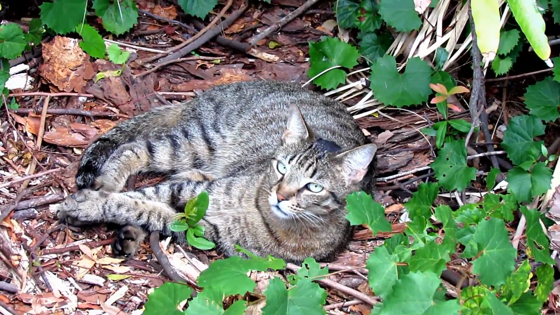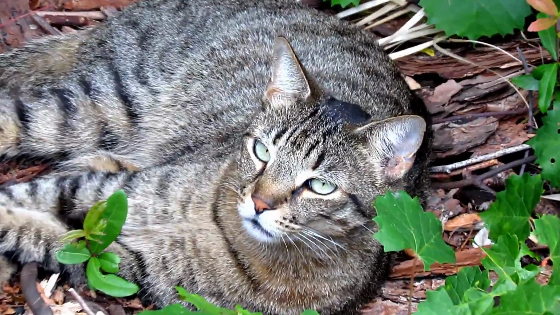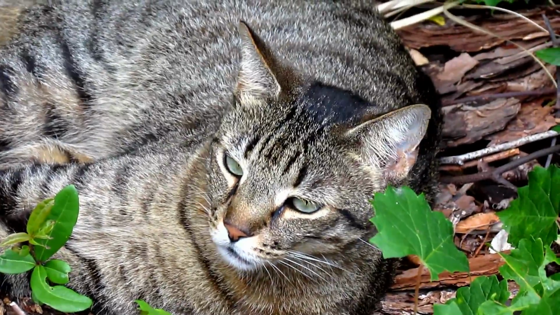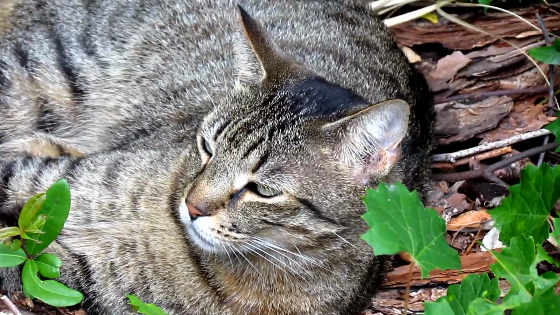This is a fascinating cat to watch. I'm not an expert on cats, so I don't know exactly what his mixed breed was. It looks like he's looking right at the camera, and maybe he is, but he doesn't know that there's a human there.